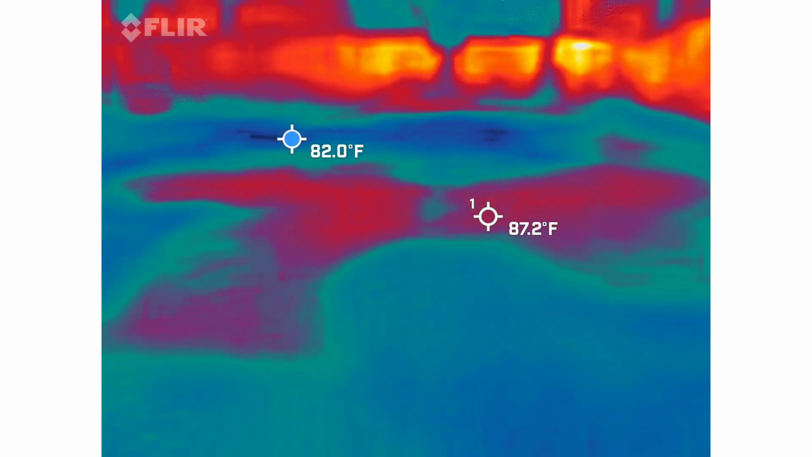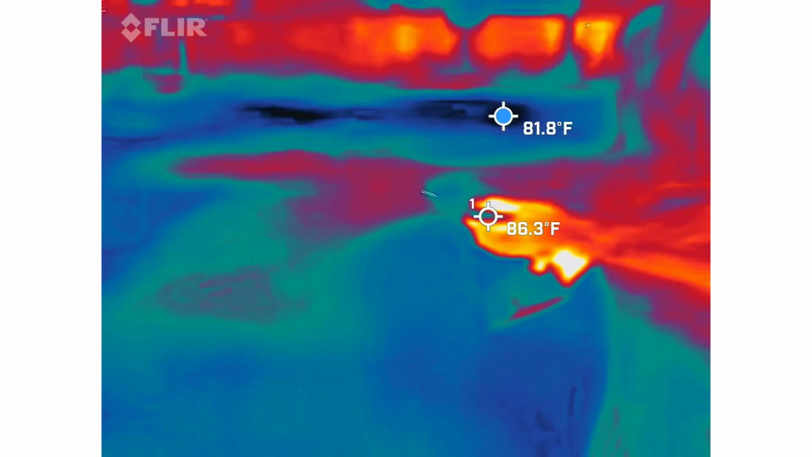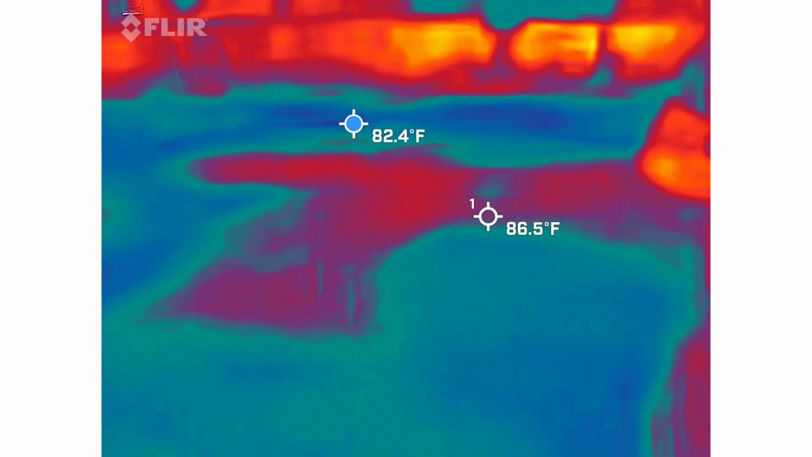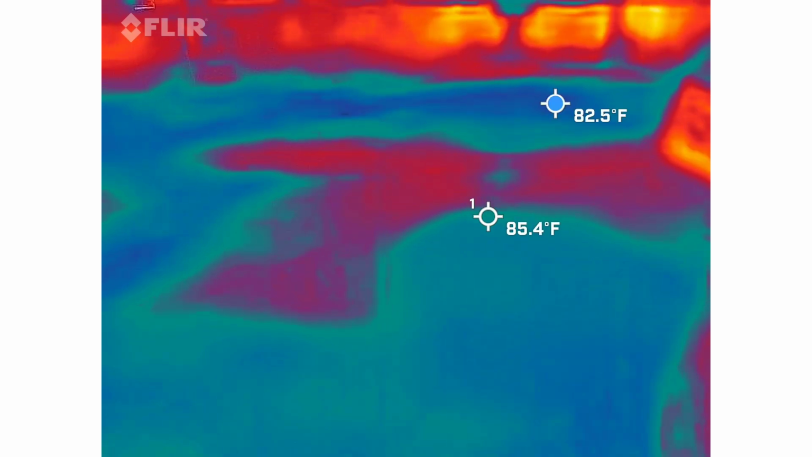Not getting any readings at all. Oh, there's a 6.4. Don't ask me about it. Okay. I just got a 6.4 spike on here, so that's pretty good. And there was a 4.4 after it.